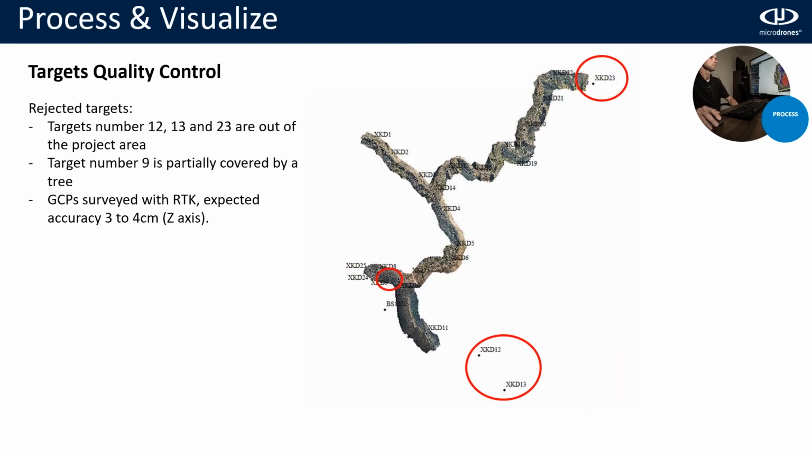The first thing will be the targets quality control. The client, in this case, established 26 targets, but as we can see, 3 of them are out of the area of interest. This means that we will ignore them. And one of them, the number 9, is partially covered by a tree. We will also not consider that. And lastly, they established this using RTK, and we expect an accuracy on these GCPs from 2 to 4 centimeters, depending on the axis.